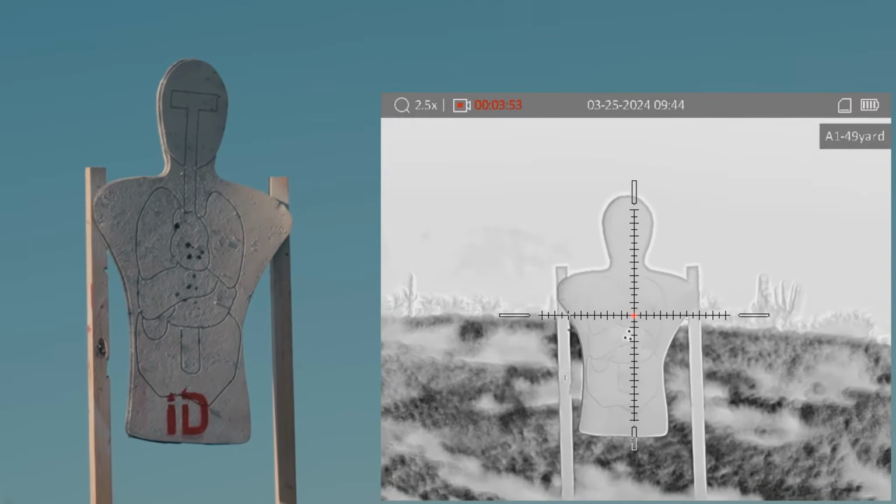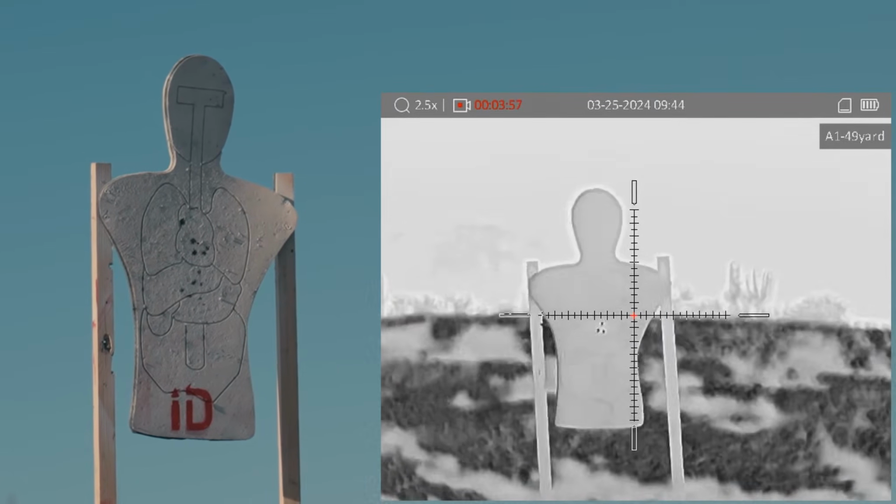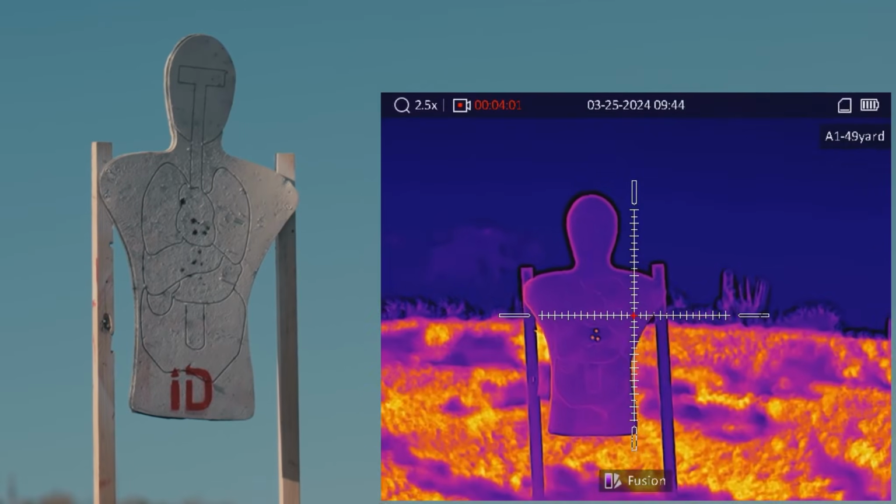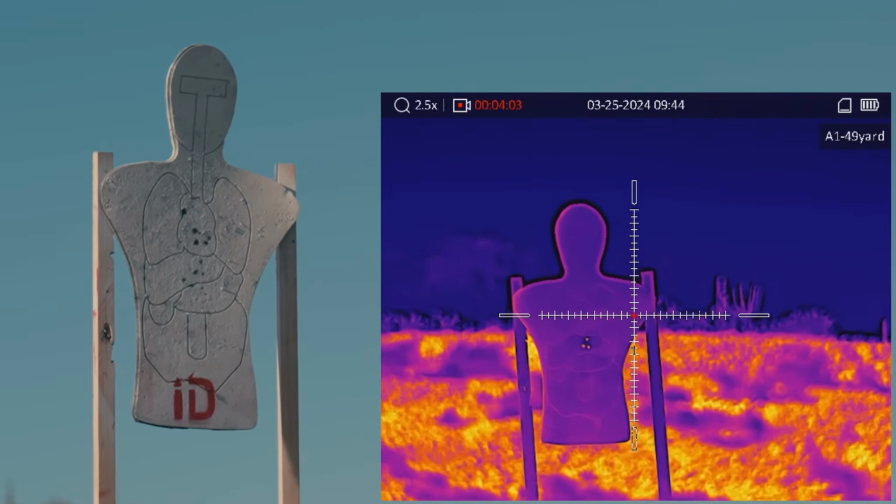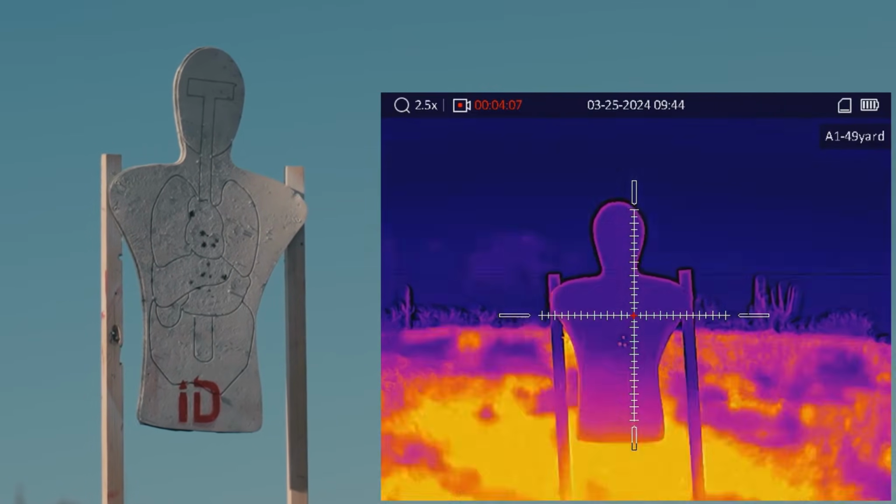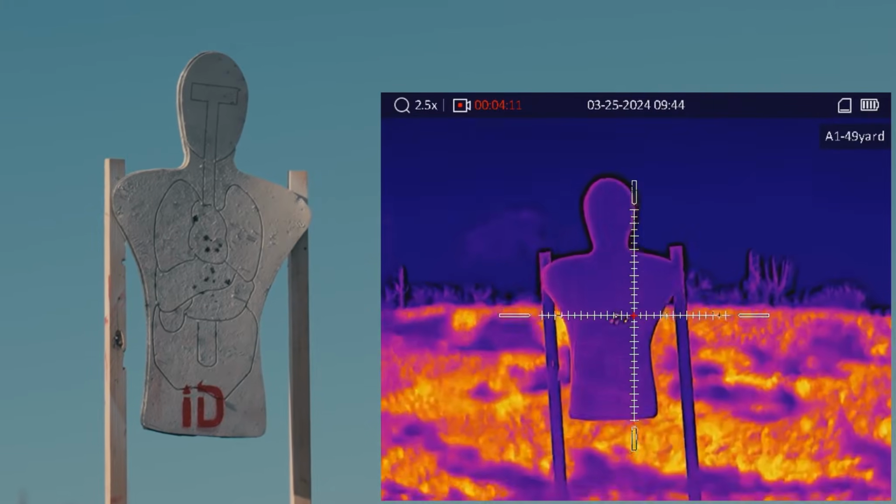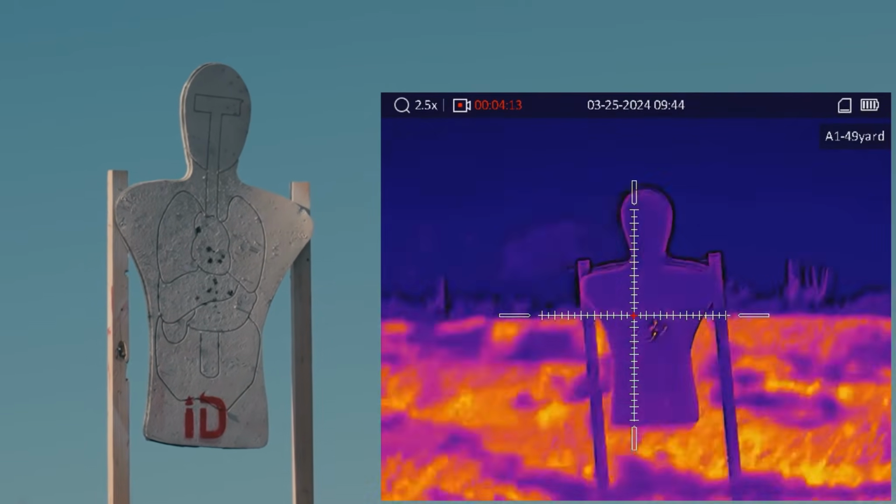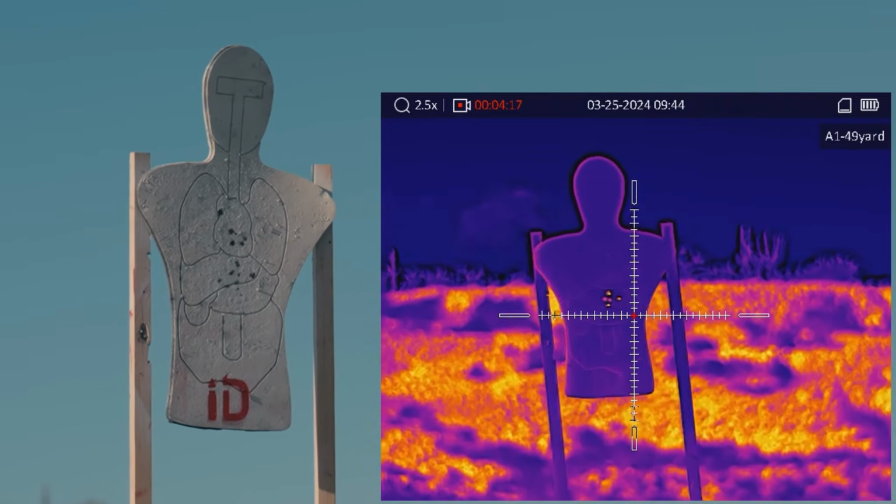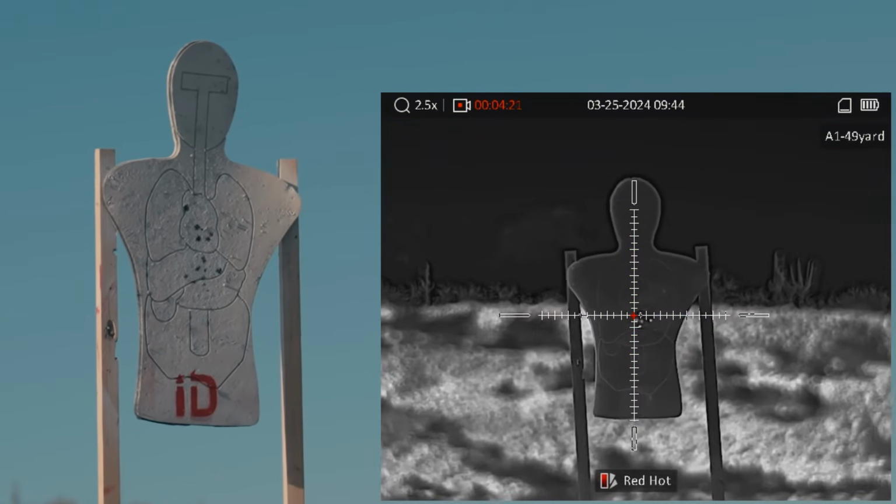This one is very clear. Kind of looks like real life as the paint comes off and you get a black spot. Switch on over to what's next? Ooh, fusion. That one's kind of cool. A lot of orange and purples going on. I don't think that was as good as black hot, but it looks cool.